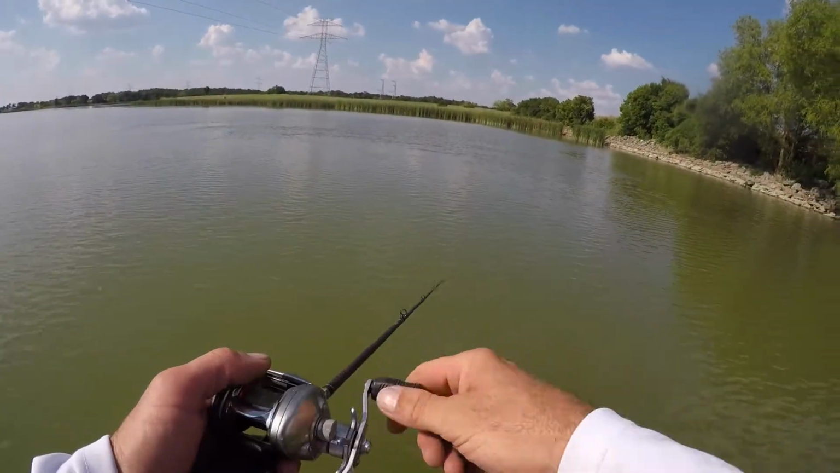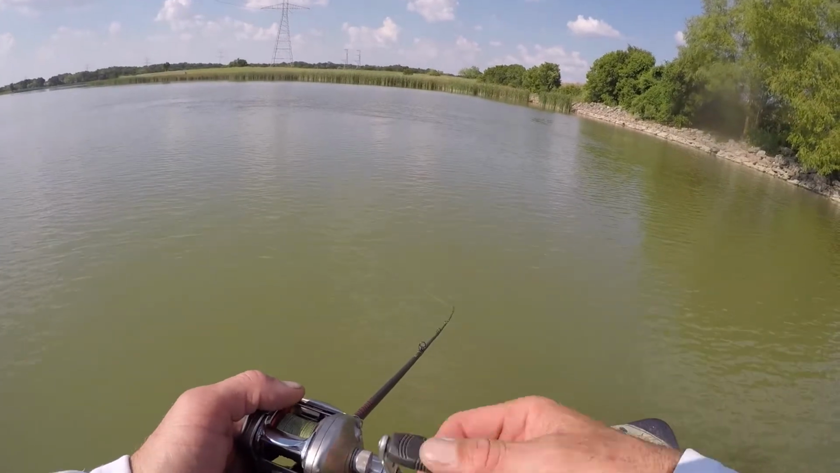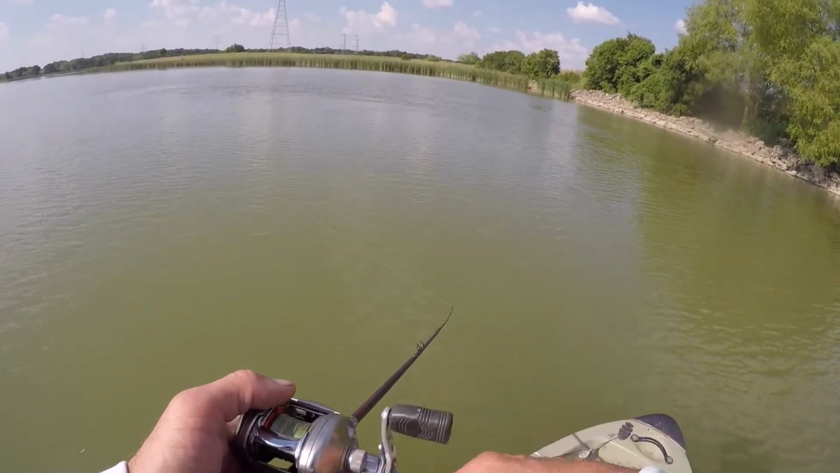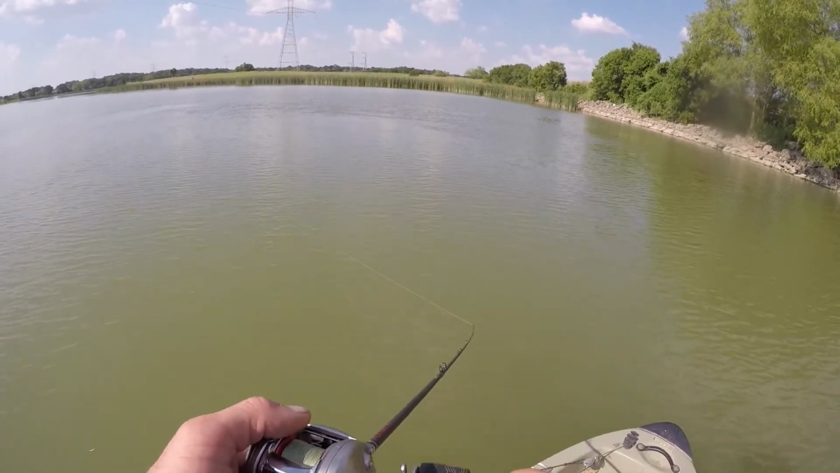Ooh, there's so much shad. But you can see the size of it when I cast. It's small. Never really see any real big shad in this lake. Usually when you see schools of it, they're pretty small.